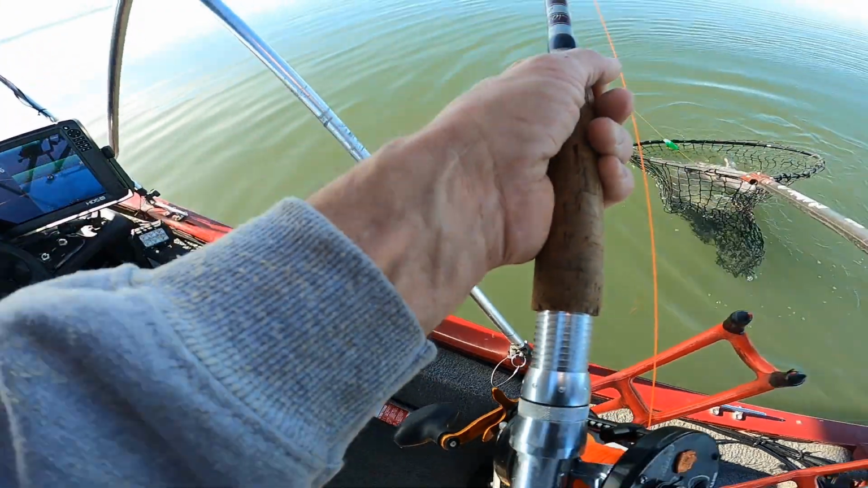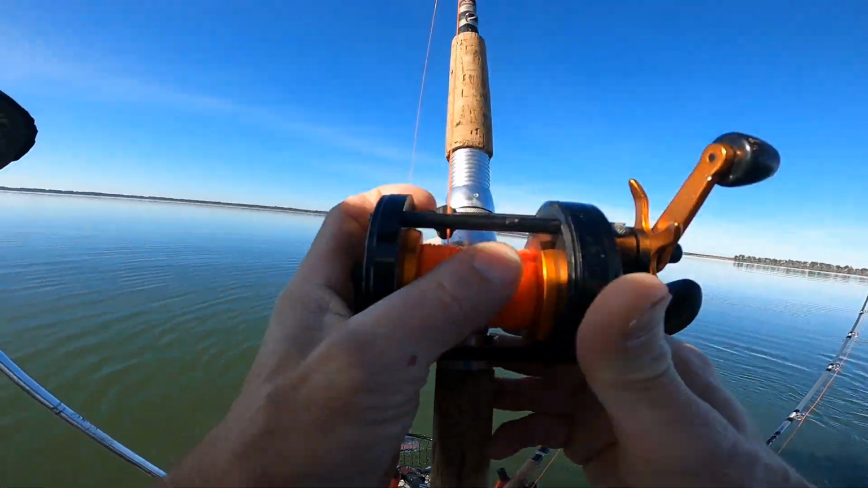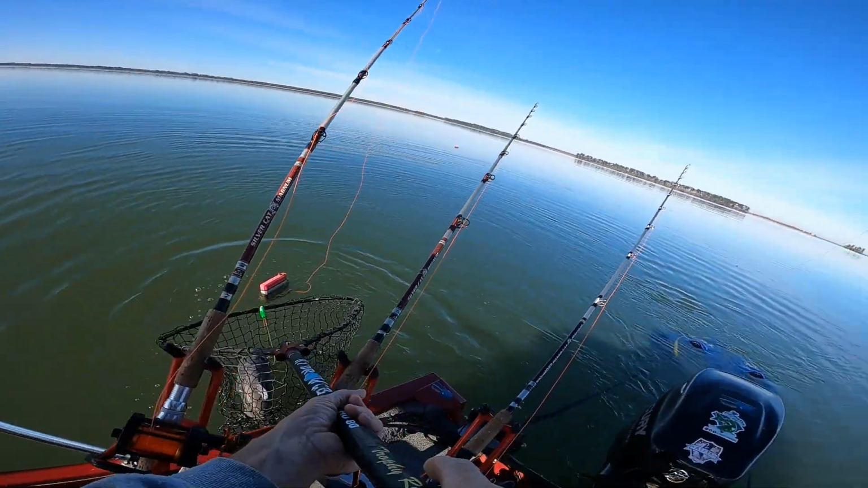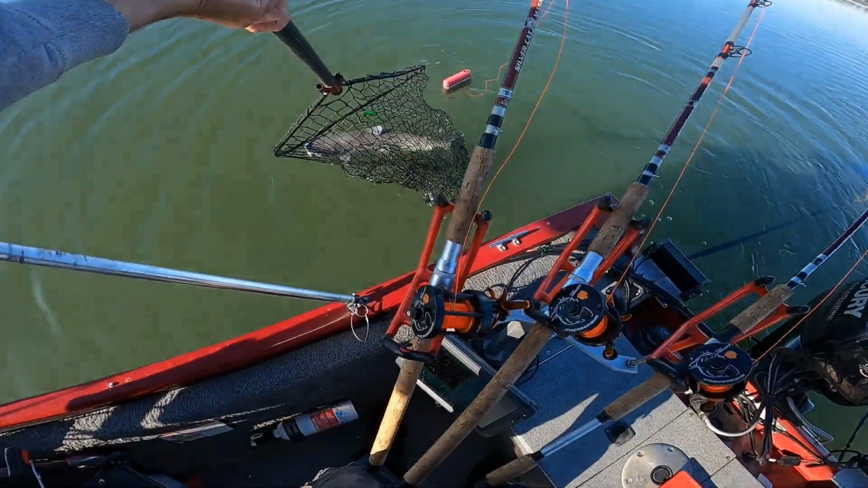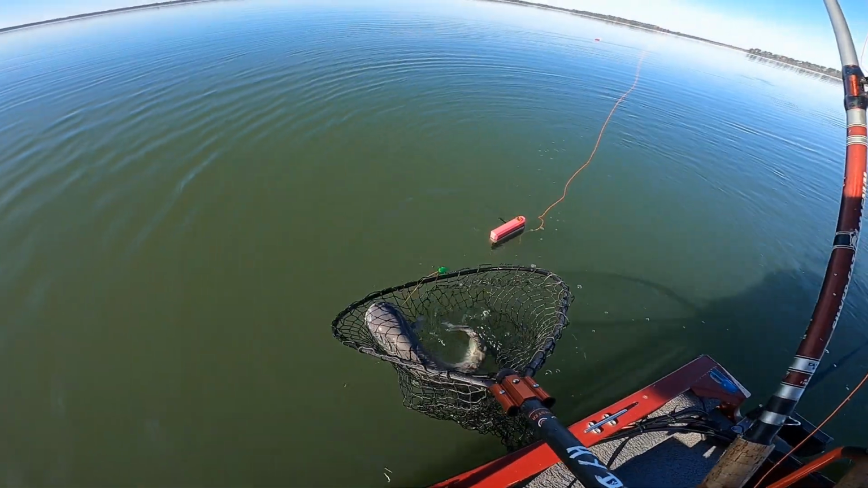I would have sworn he got off of there the way he swam directly toward the boat. When I picked it up, it was like nothing on there at all. But he's on there. Got him in the net. Look at there. Pretty catfish right there.